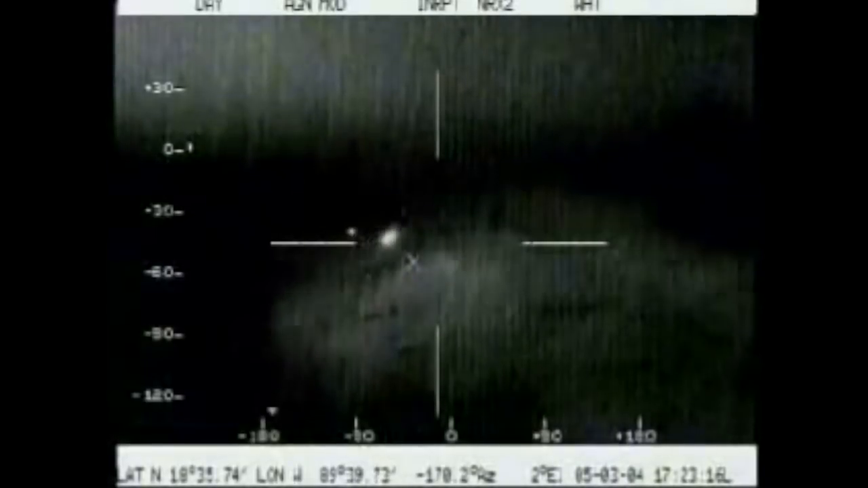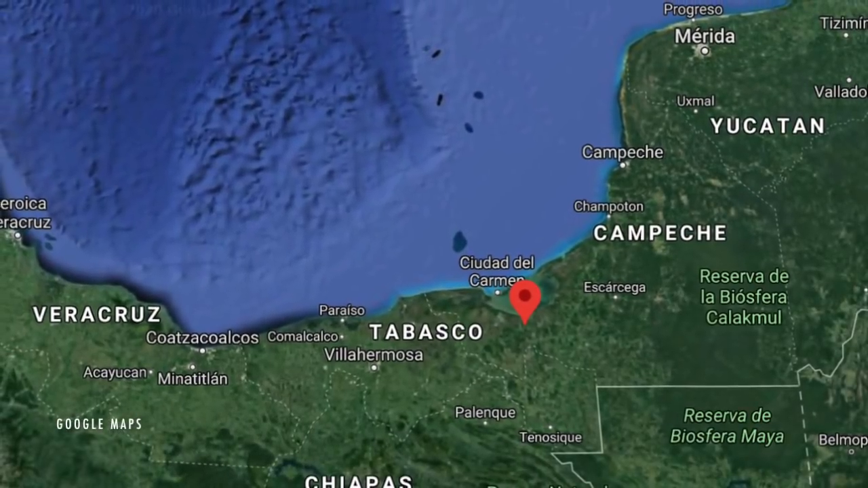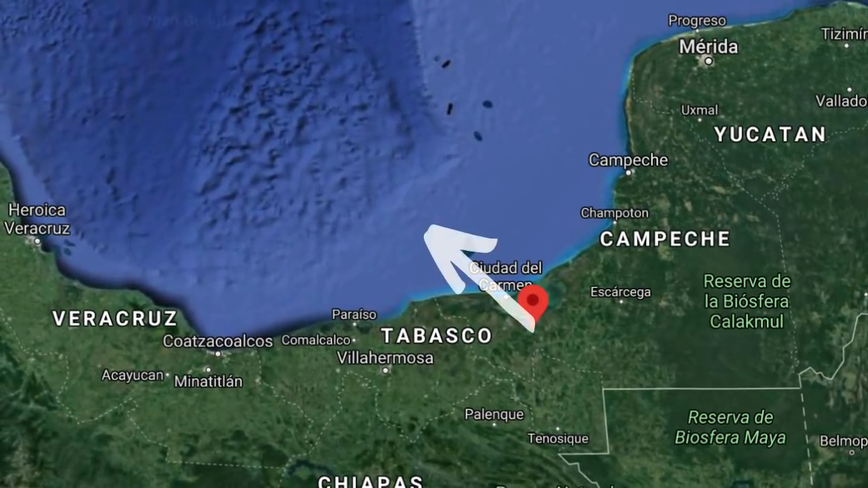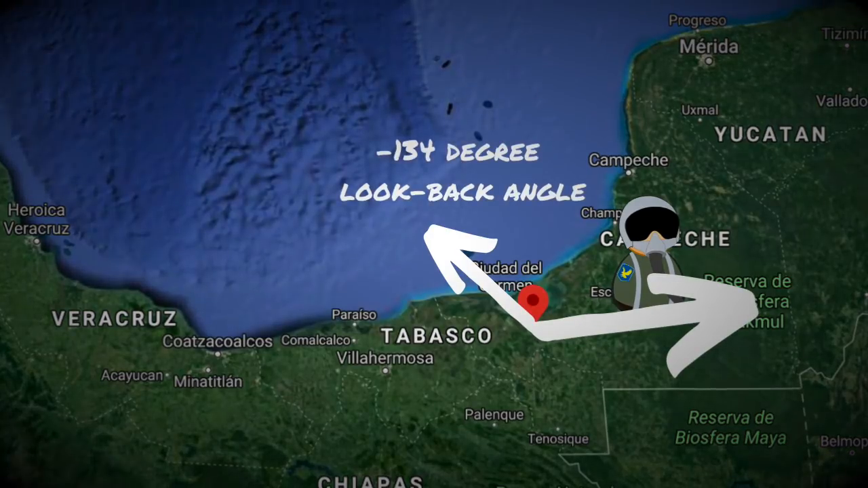When the video was released, Mexico's Defense Department claimed it was an unexplainable encounter with 11 UFOs. But was the aircraft really not alone, as they said? There are 2 schools of thought. The infrared footage was filmed looking back in the 8 and 9 o'clock positions, to the northwest. The plane was heading east.